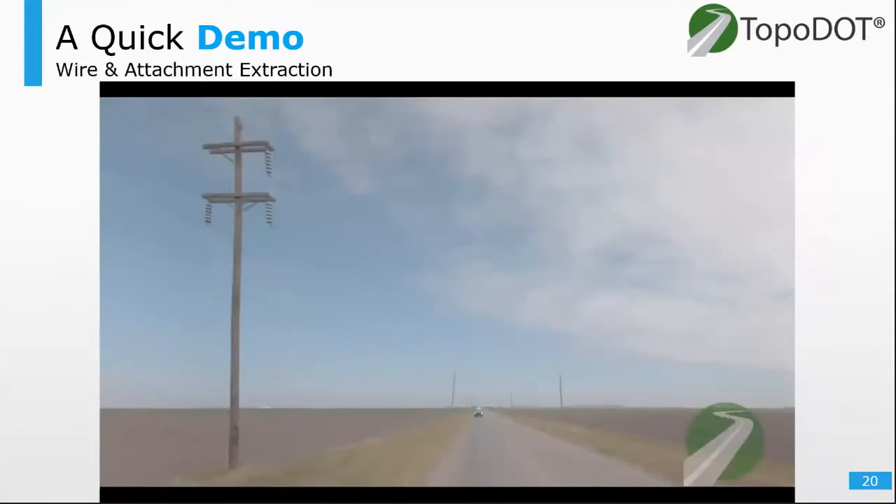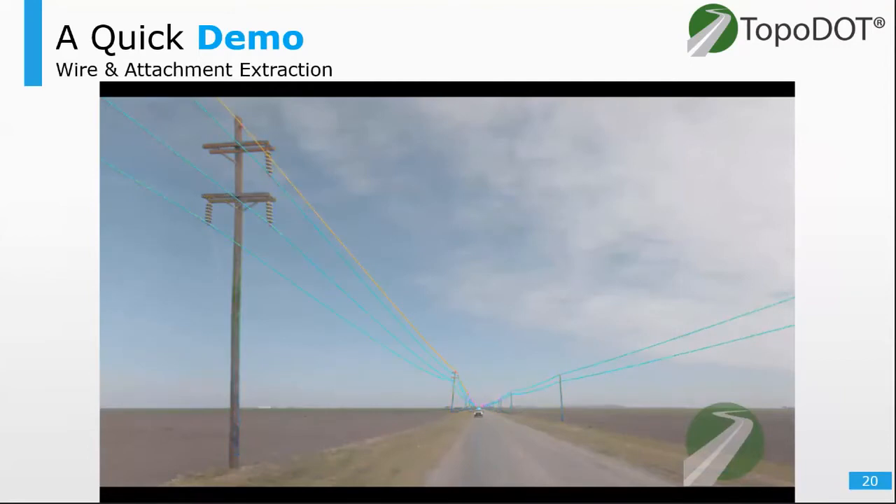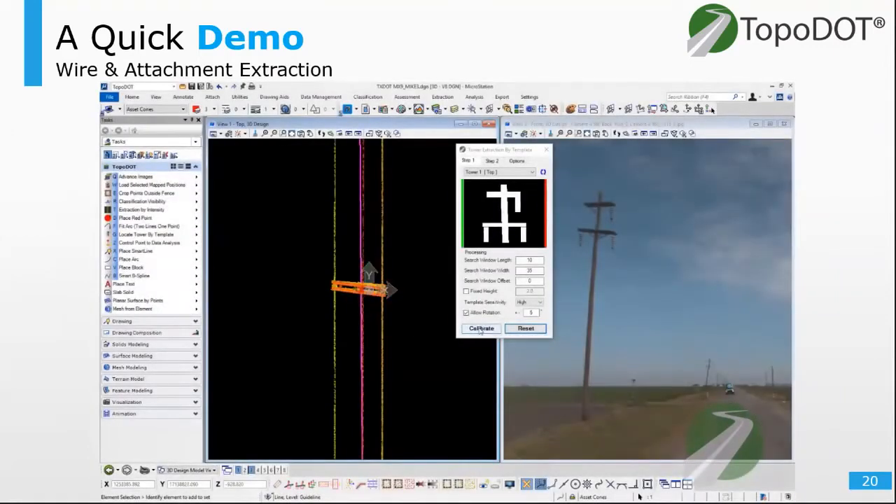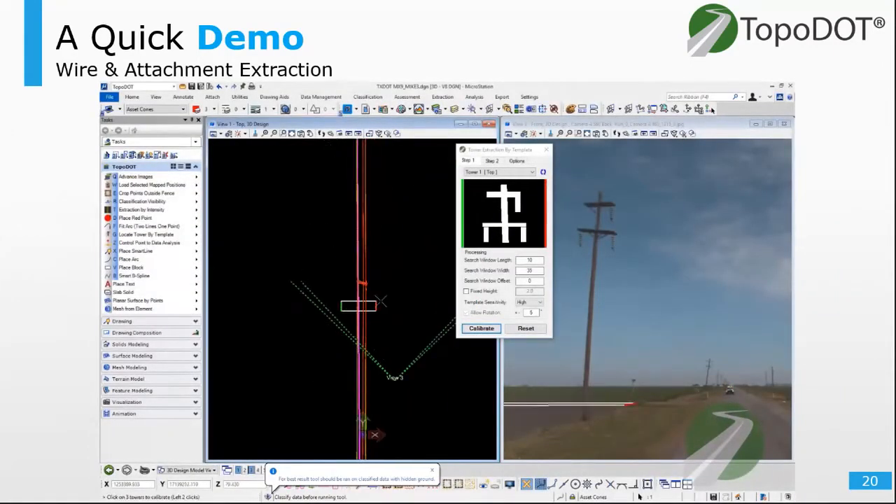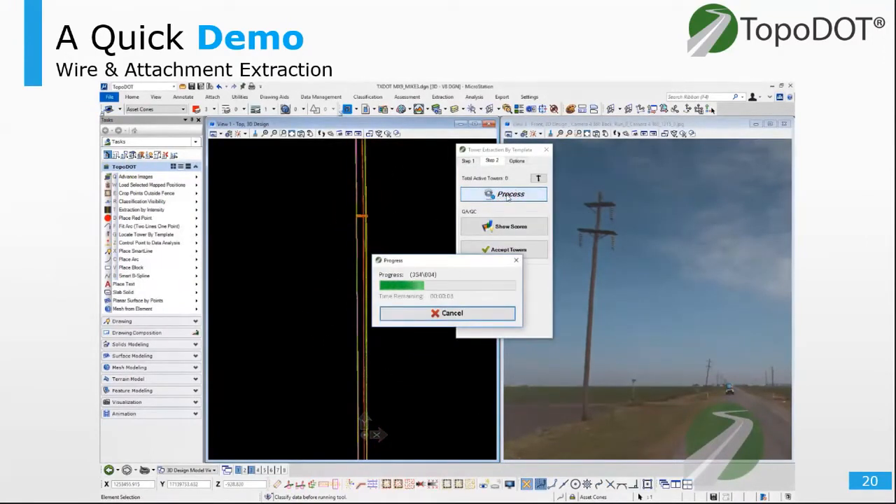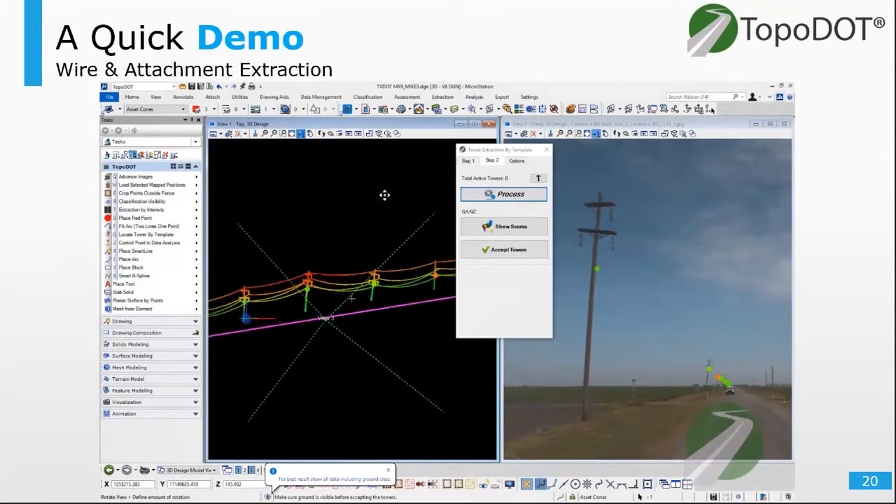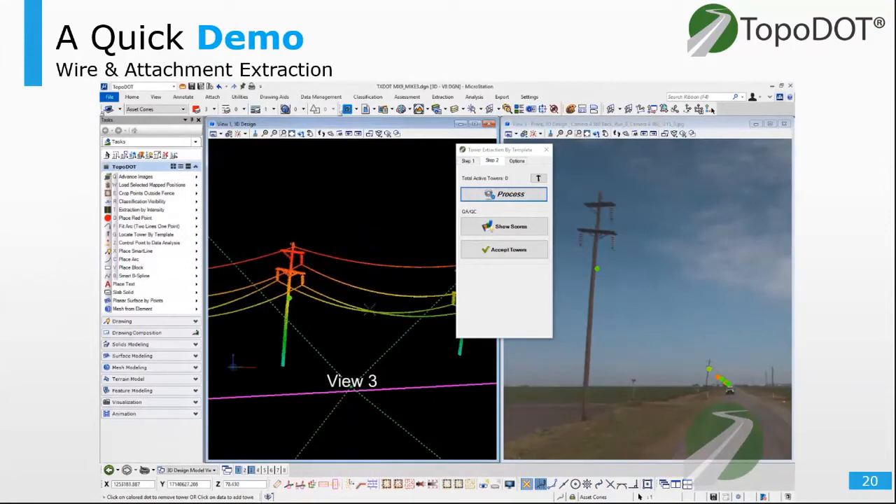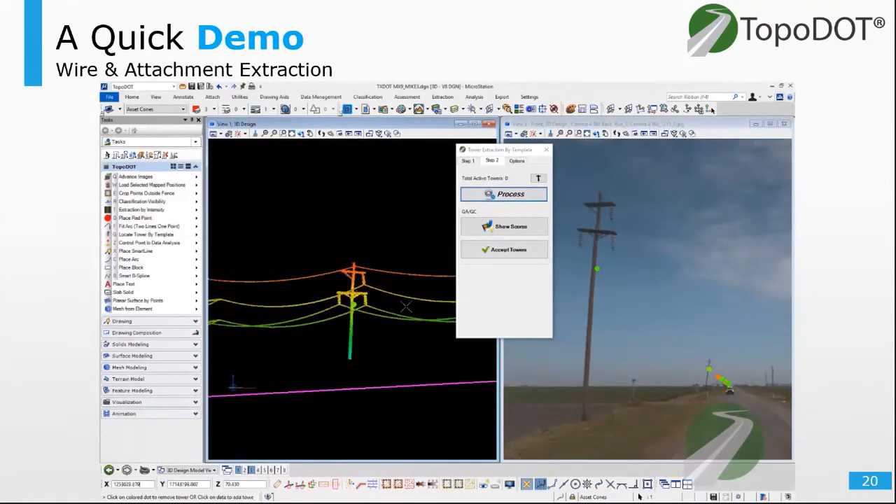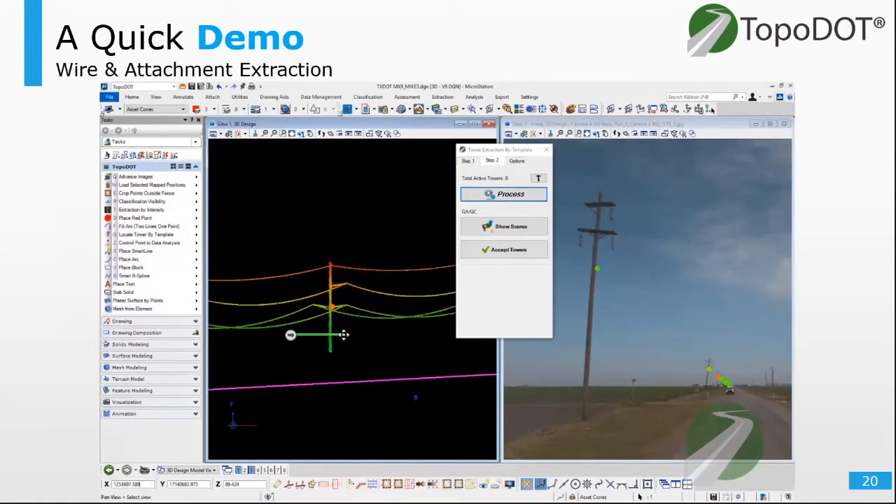Here we'll look at wire and attachment extraction. Now we're jumping into some vectorization of line work on the power lines. The goal is to vectorize these lines and the attachment points with a few simple steps. First, we'll locate the power poles or towers using an auto search. Give it an example pole up front and let it find the rest. You'll check, add, and subtract as necessary.